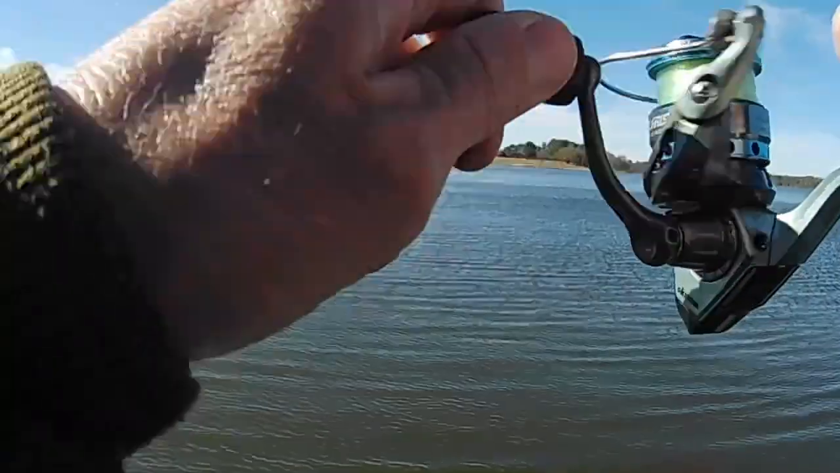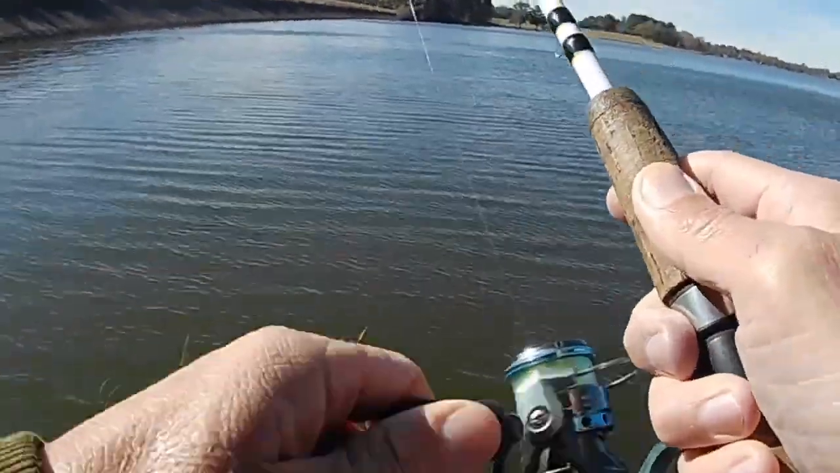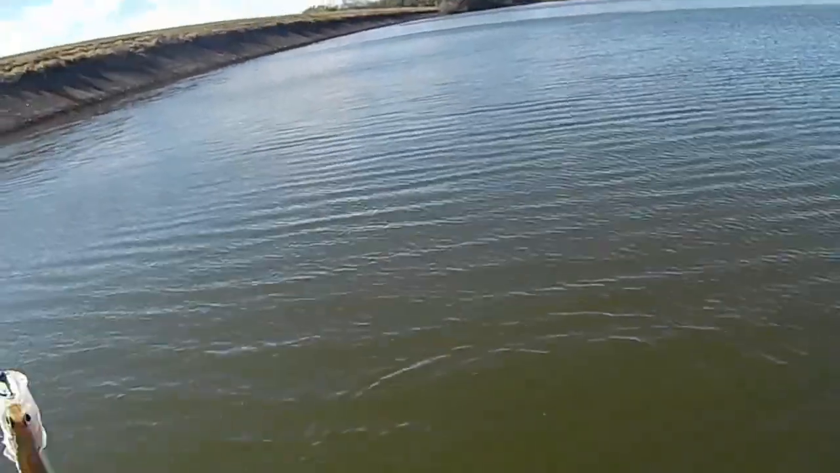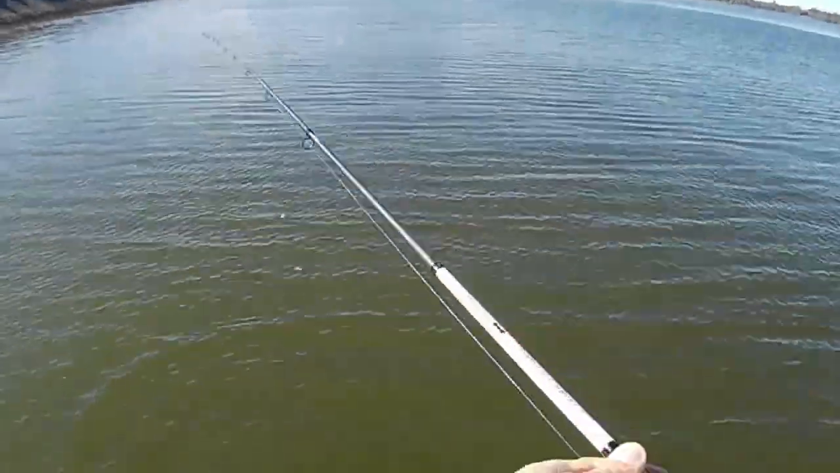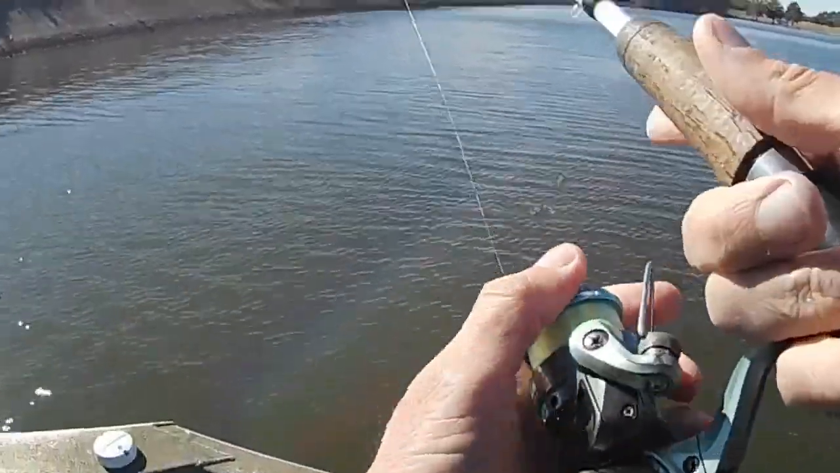There's one. Come on, what you got? What color you got? The same dang color again. And they are all the same size too. All little guys. And all hugging the bottom. That one was just right here.